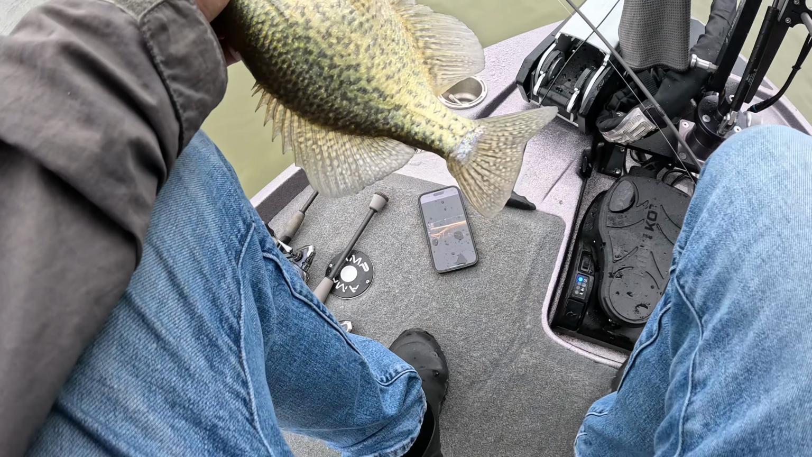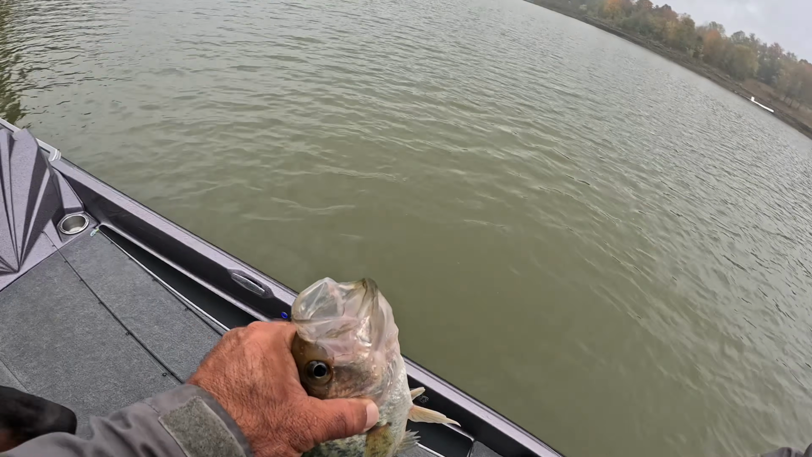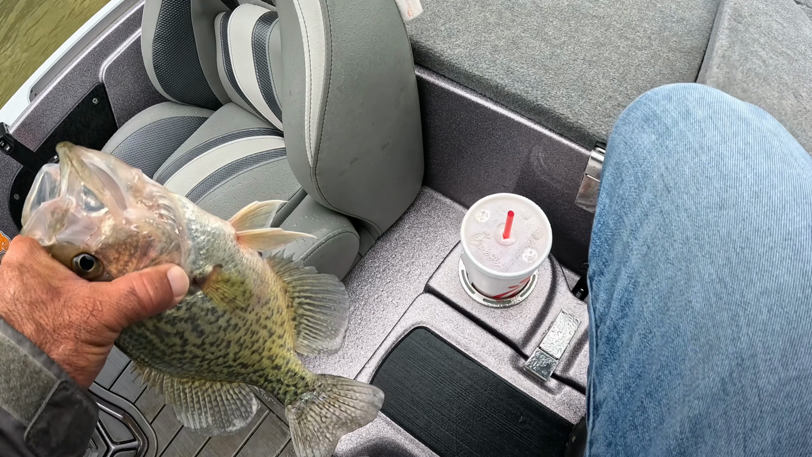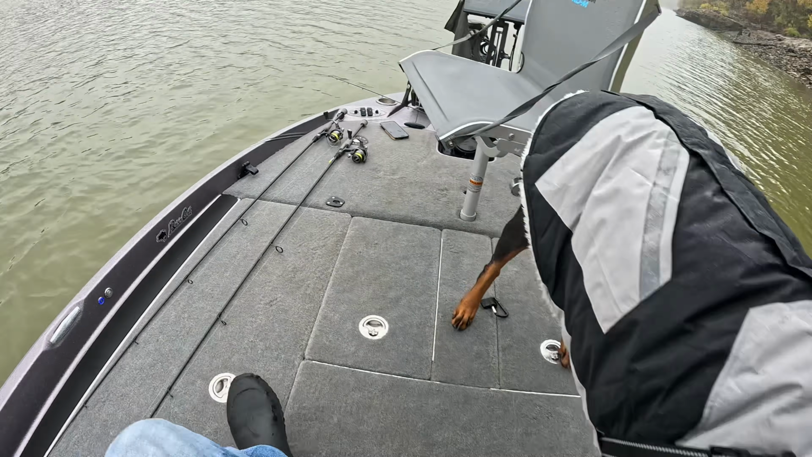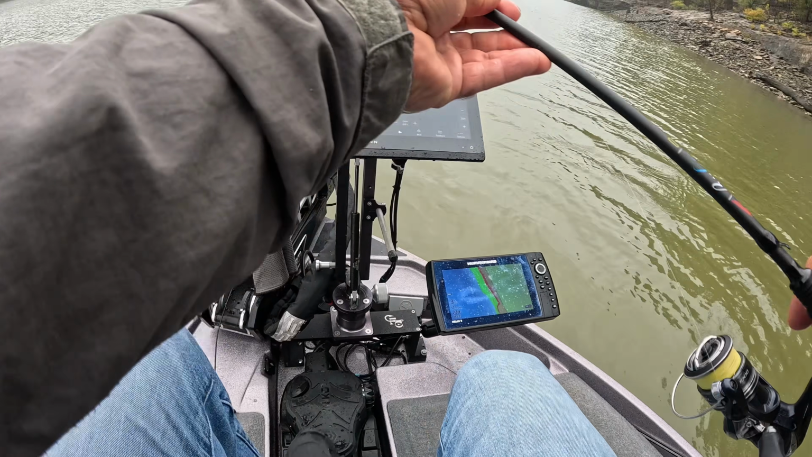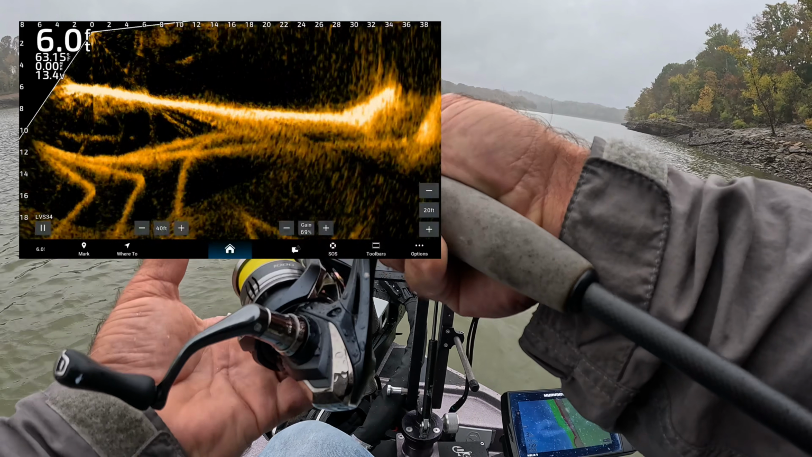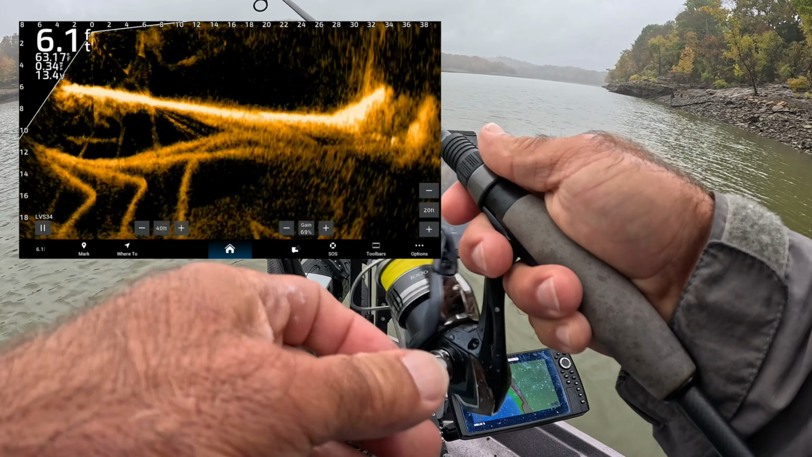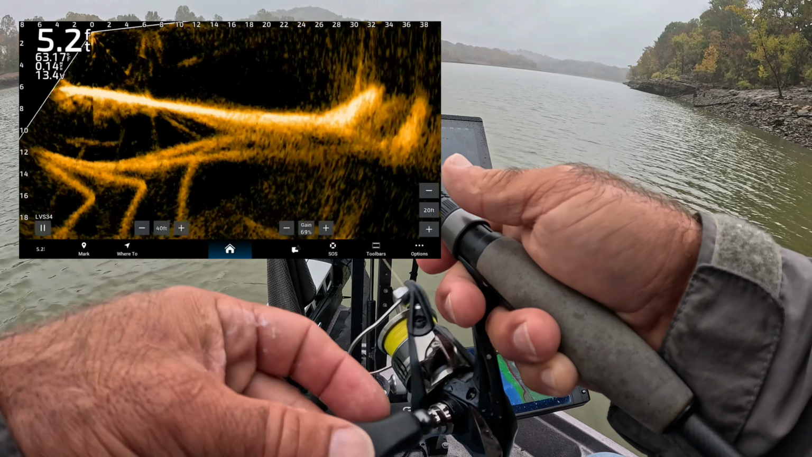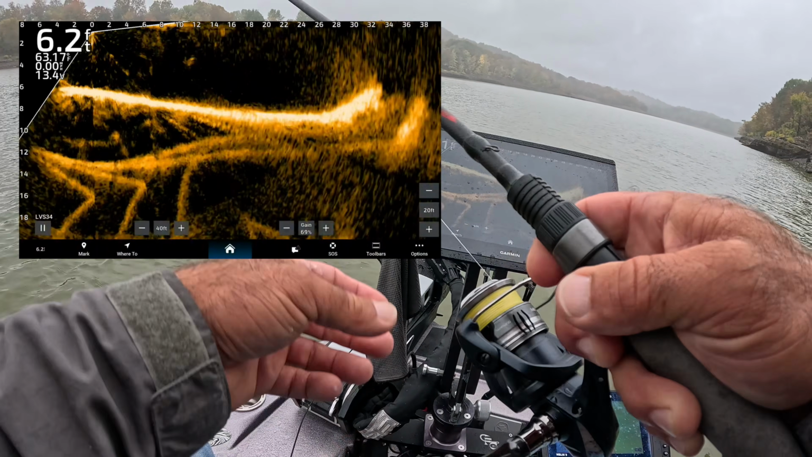We might keep that for some pictures. There's another one. Not near as big.